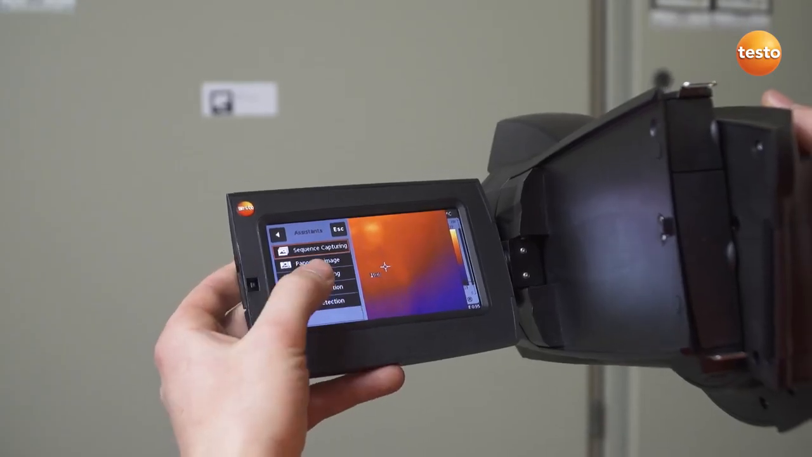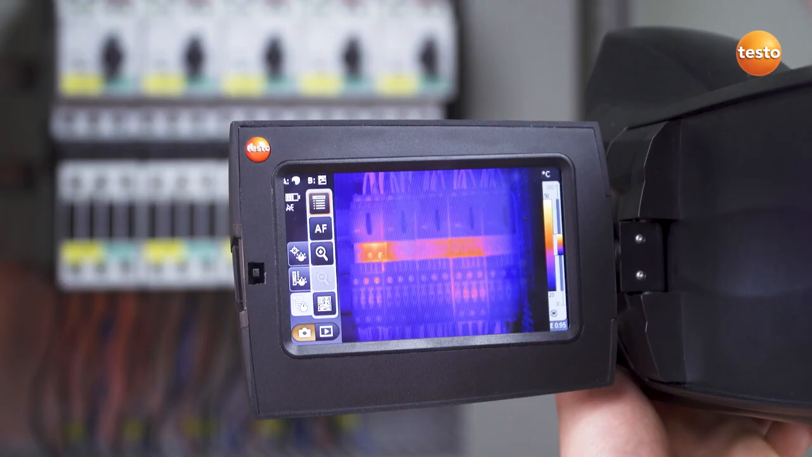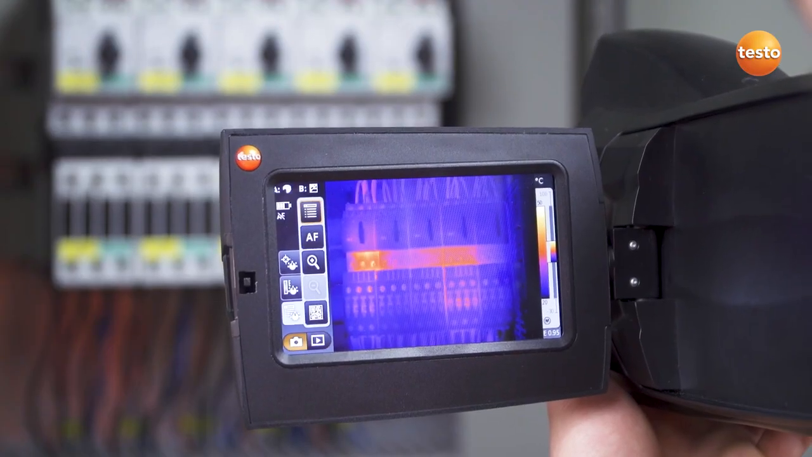The Testo site recognition function was developed for exactly this purpose. The technology ensures fully automatic measuring location recognition, along with storage and management of thermal images resulting from inspections.